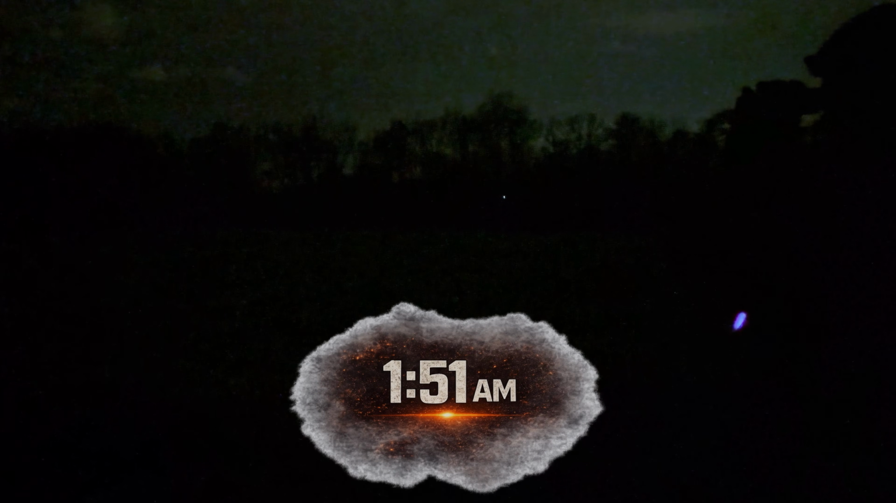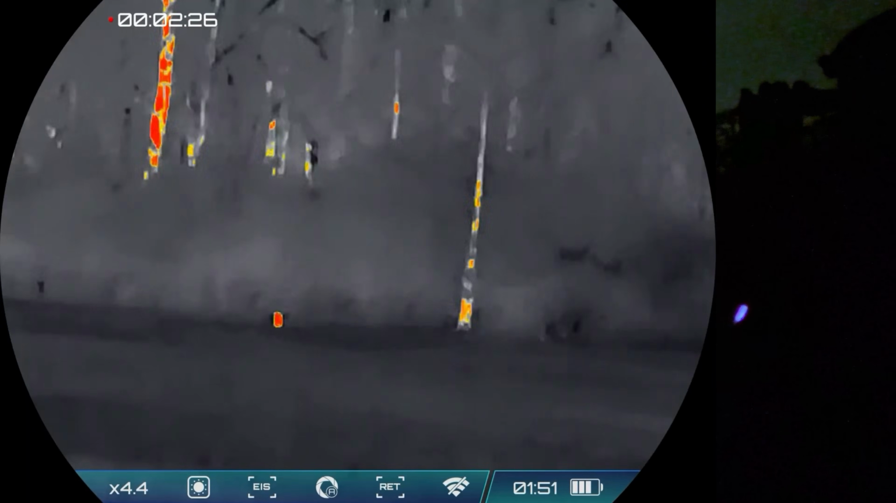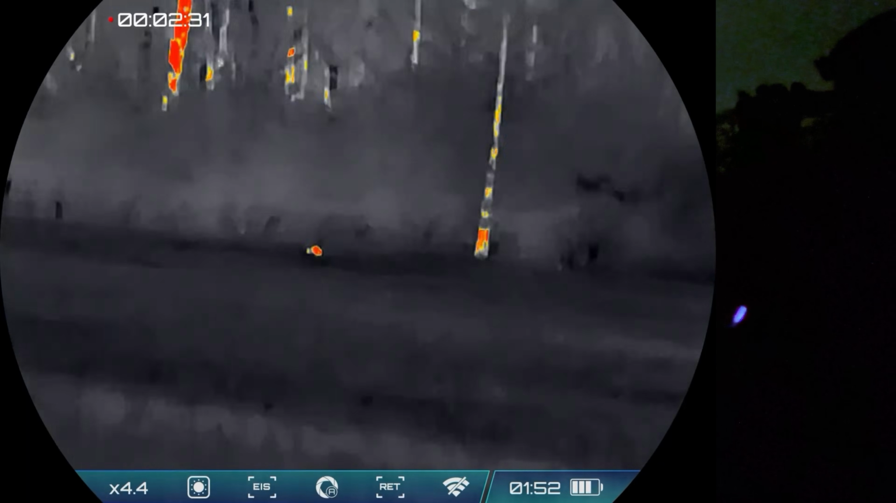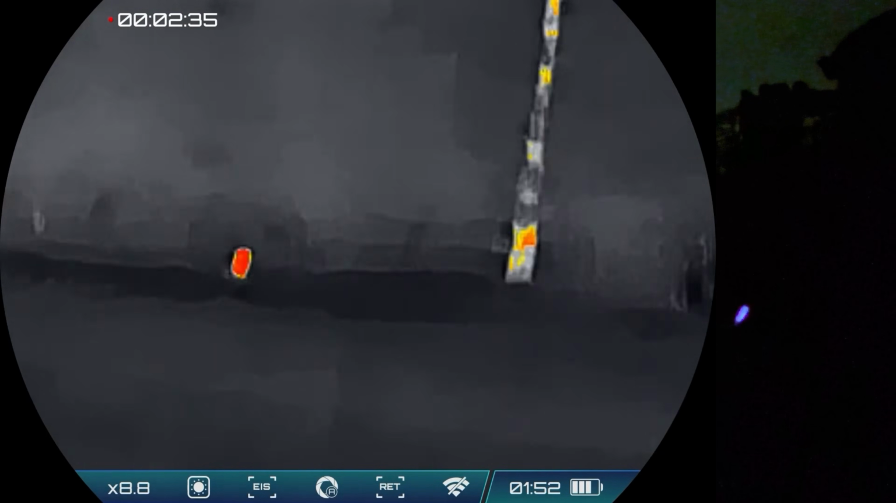I'm scanning after finishing a fight sound called Female Face Off, and I caught a glimpse of this in a direction that I did not hear any of those groups open up. So this could have been a member of one of those groups that circled, or it could have been a transient coyote just coming in all on its own.